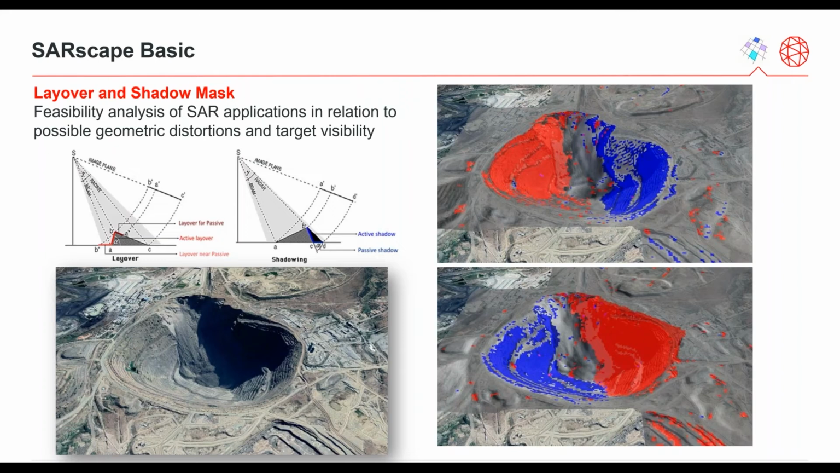Layover and shadow effects are influenced by the geometry in range direction and the topography, and for this reason the projection of individual points onto the slant range plane varies with respect to the incidence angle and the slope. The layover and shadow mask tool generates a layover and shadow mask and, optionally, the local incidence angle map, which can be provided in both original slant range geometry and geocoded geometry.